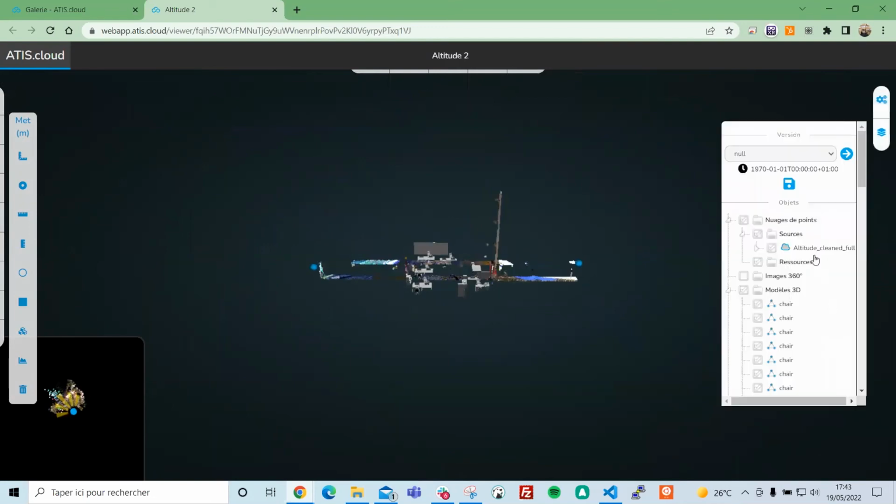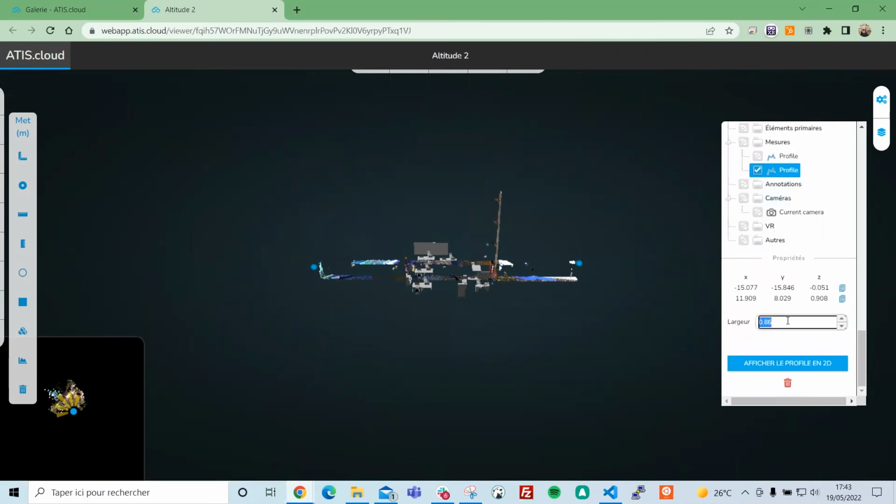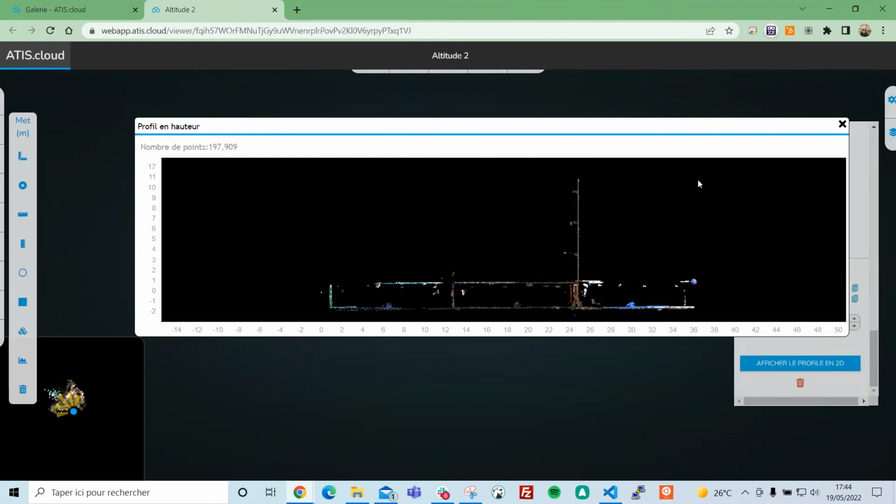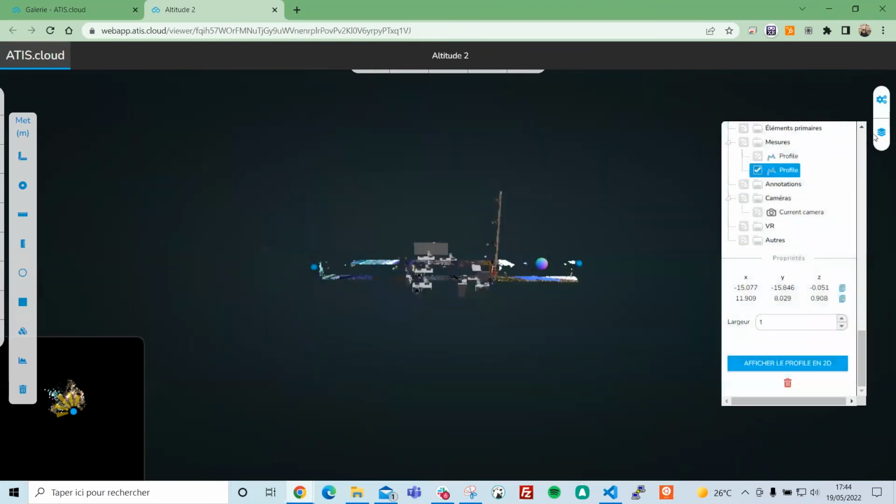So I'm using the profile height, and here I can show the 2D view. I can set how large I want it to be. Let's go for 1, and I can display it. While you are in this mode, you cannot do any kind of measurement, even if you have the scale and number of points that are being displayed. Does that answer your question?